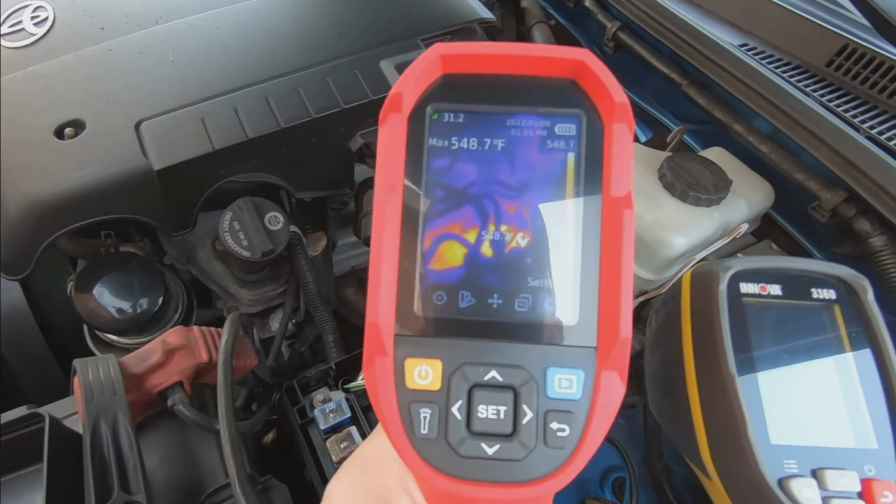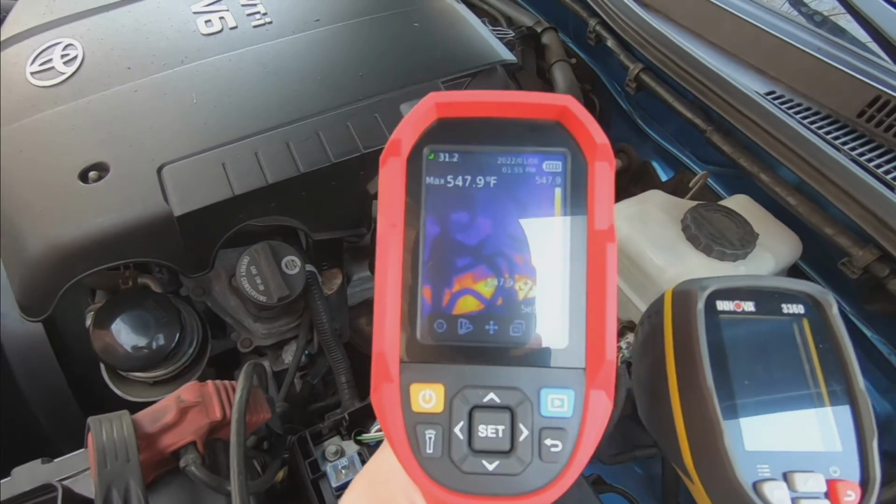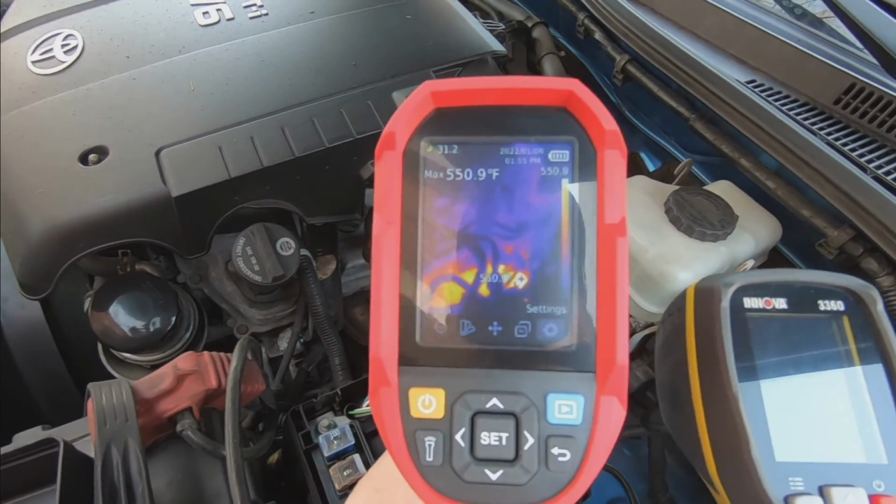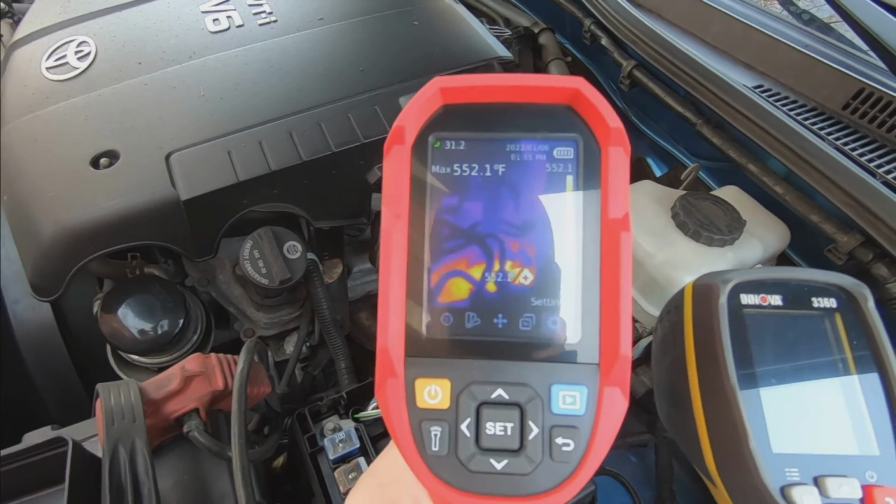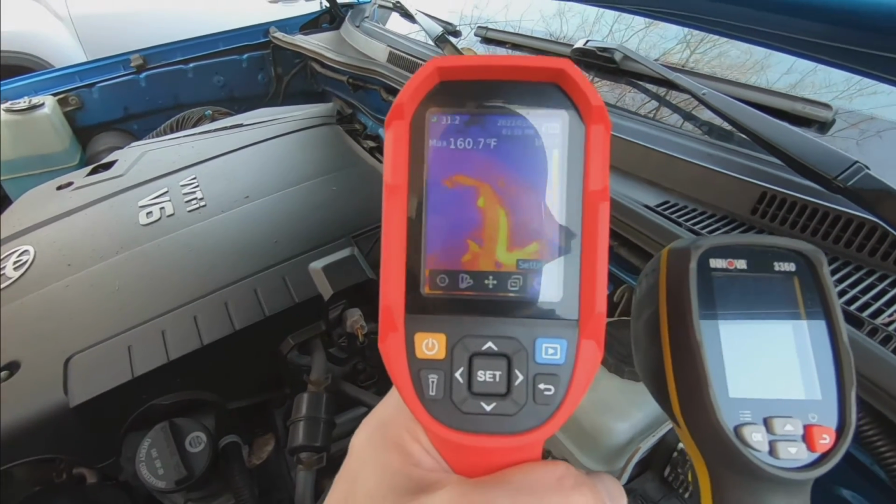Now you can see that everything around that exhaust isn't glowing the way it was. It's just the exhaust. So there's the heater hoses.